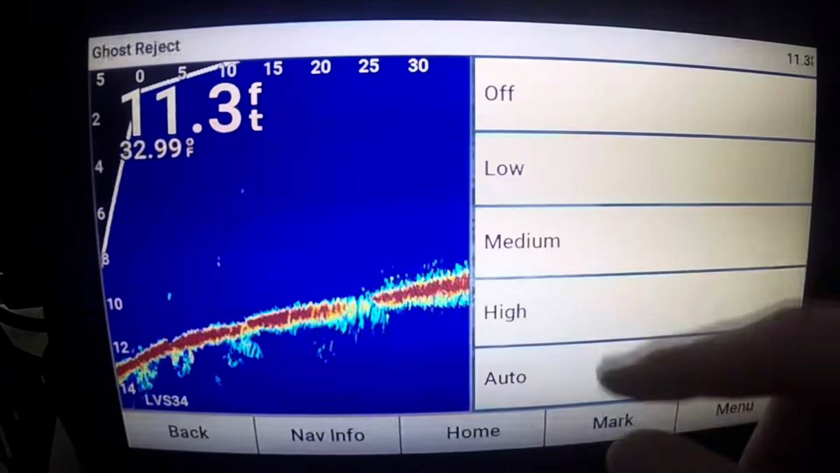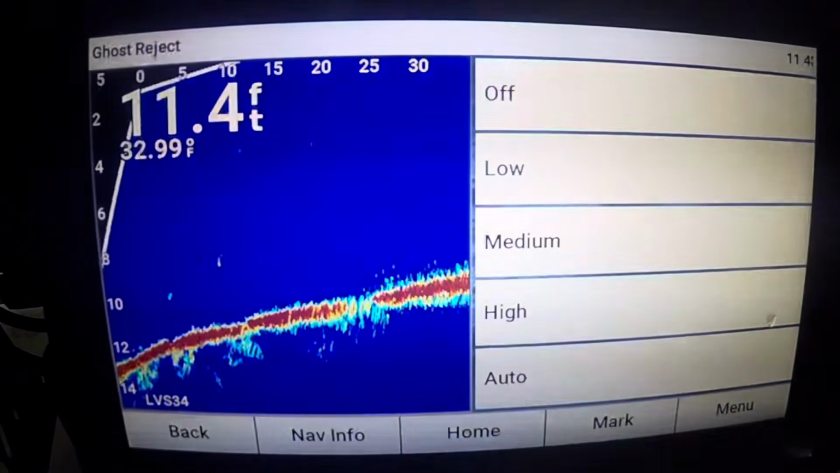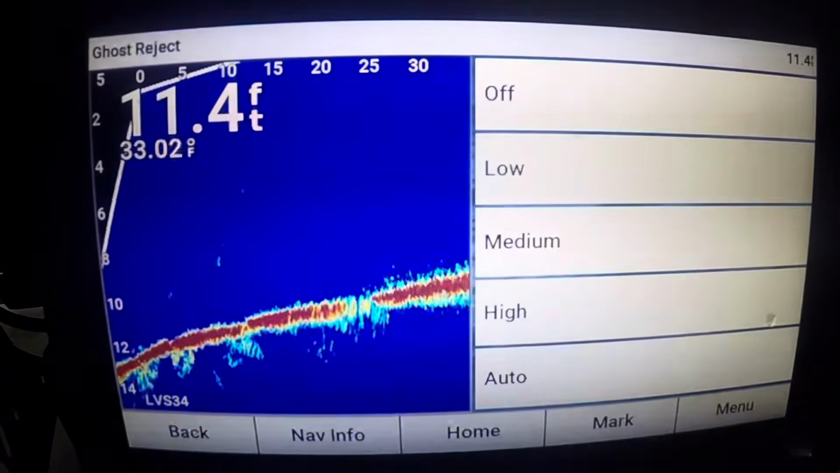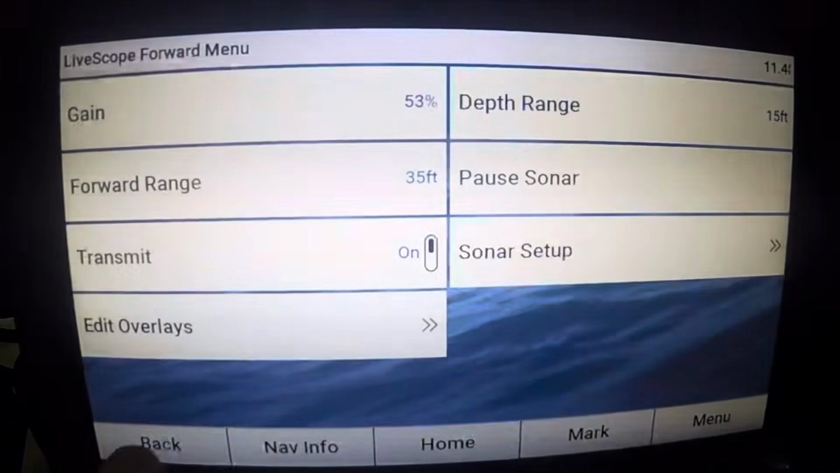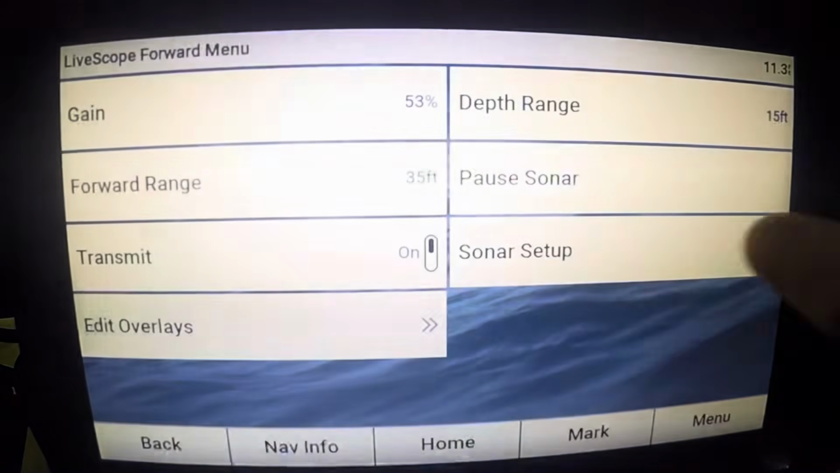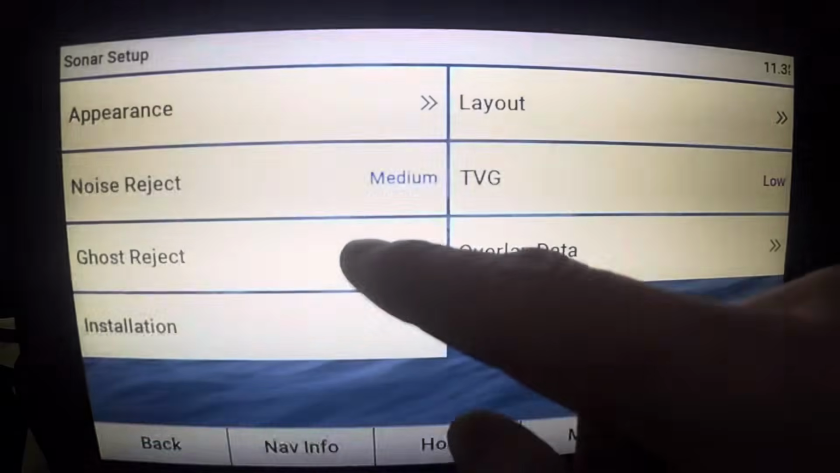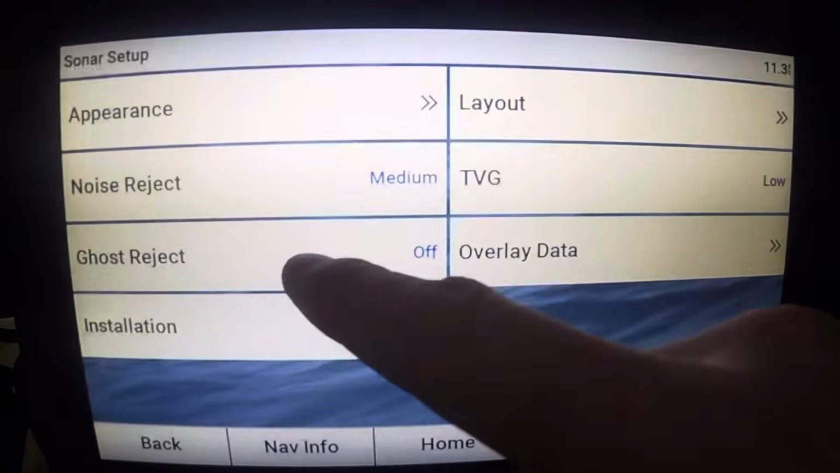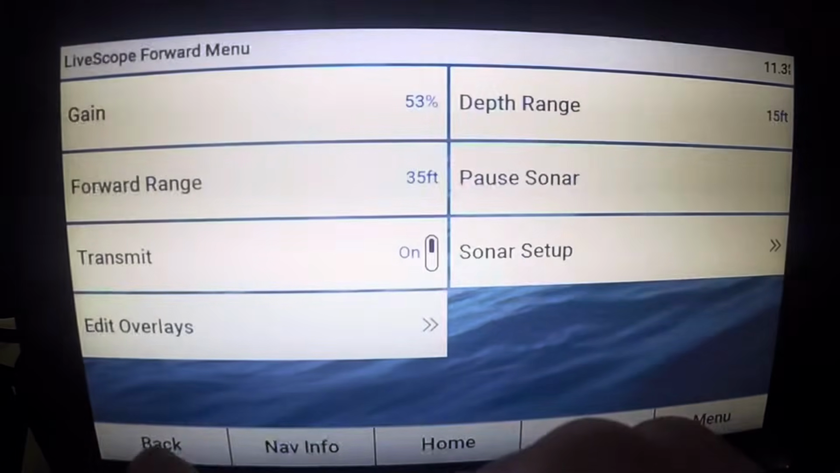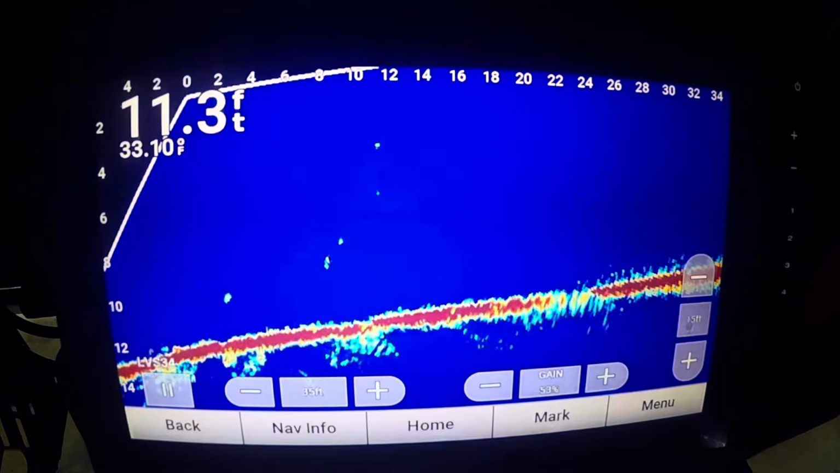Like I said, the more you start getting into high or medium on your noise reject or your TVG or your ghost reject, you're just going to lose picture. It might make it look better, but you're not going to see as many things, fish swimming around, or your hook is clear and stuff like that. So that's really the only difference down to forward, is just have that ghost reject off. That's what I like. But yeah, that's pretty much it. Try it out and let me know if you have any questions.